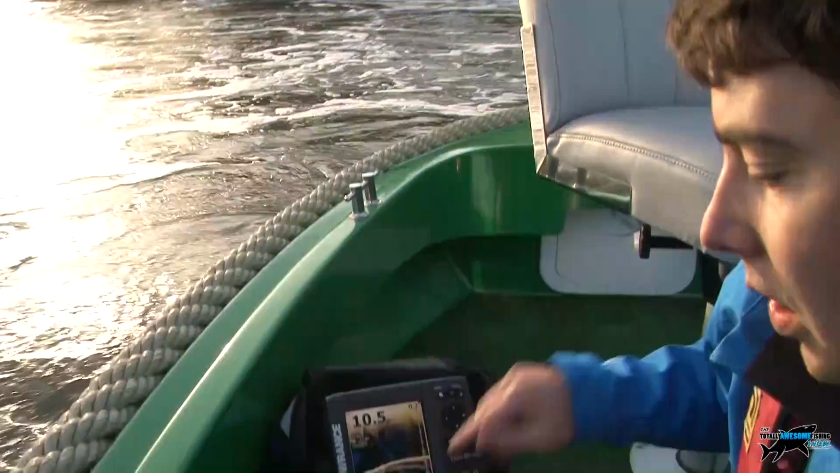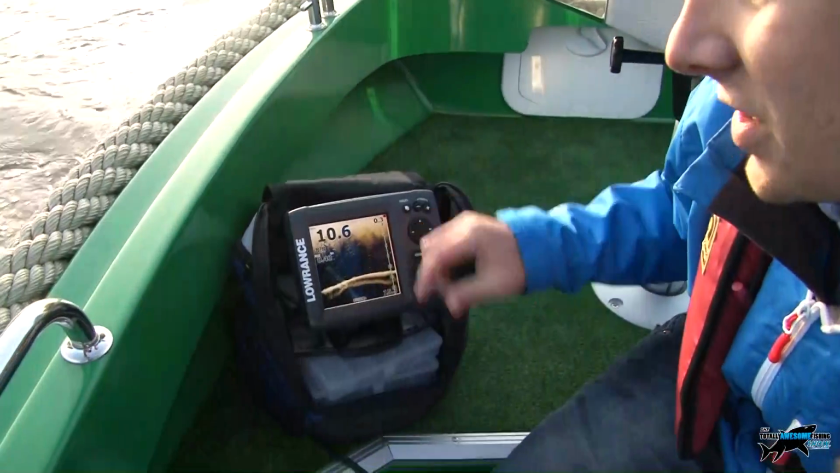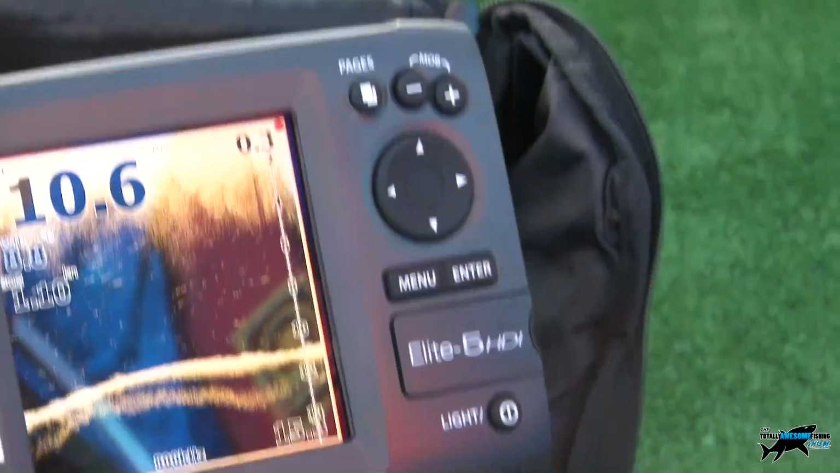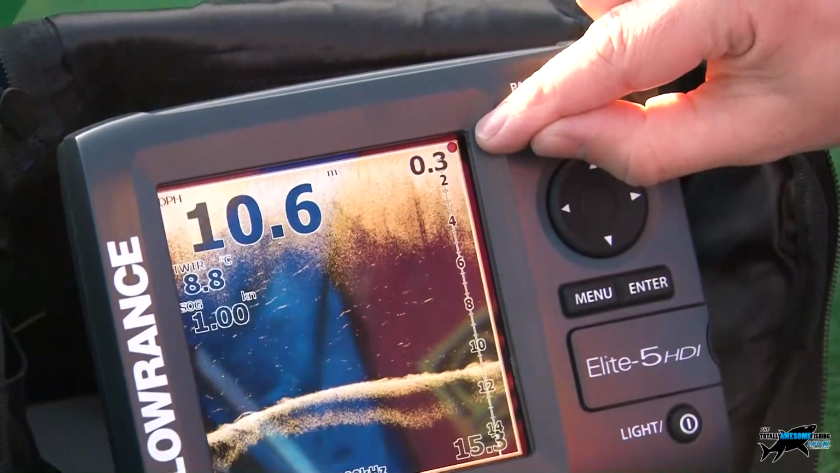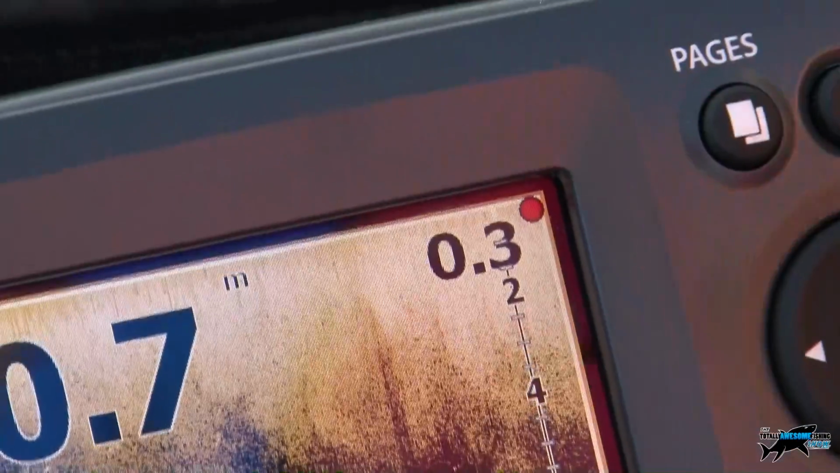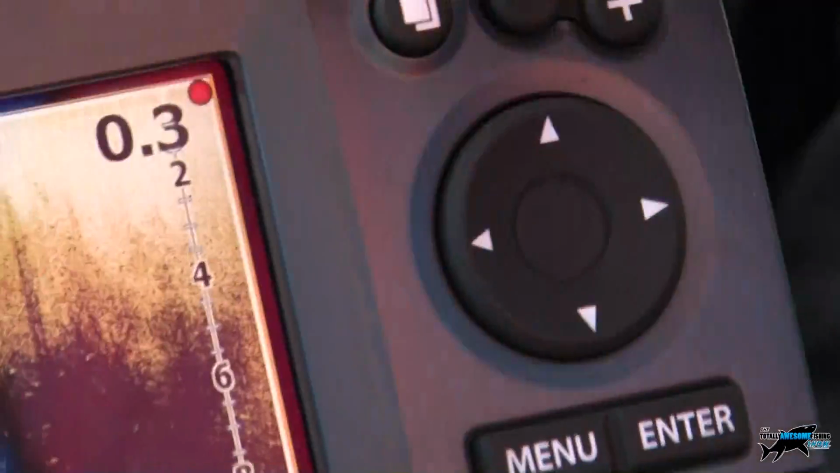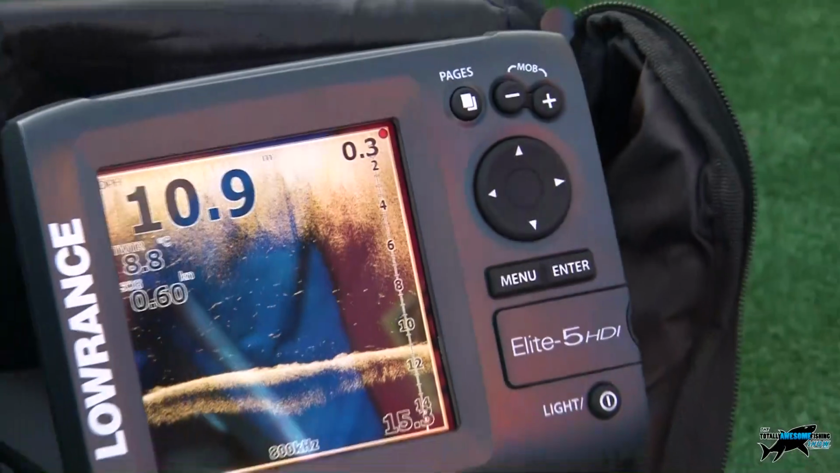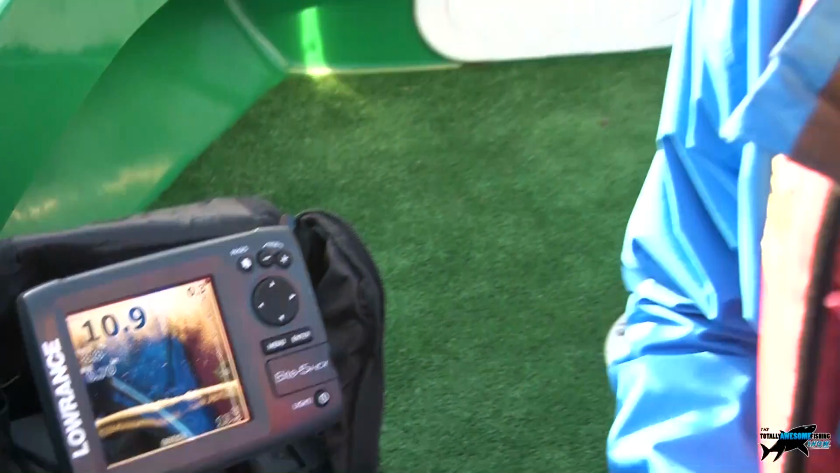I've actually set it to log this data because remember, with Insight Genesis, when we get back home, we can actually map this river out ourselves. That's just in that tiny little corner, top right hand corner. It's flashing away to show that it's recording, so it's logging all this information as we travel around to the SD card. And when we get home, it will have all your speed, position information and the depth data combined on that log, and it'll be able to create us some nice contour maps.